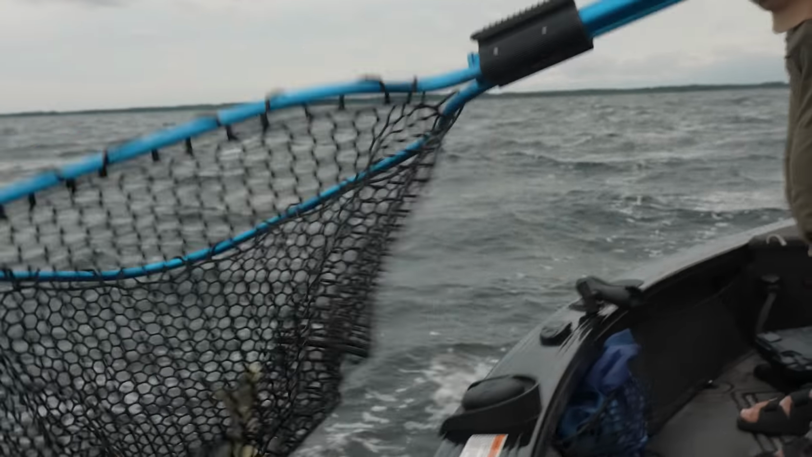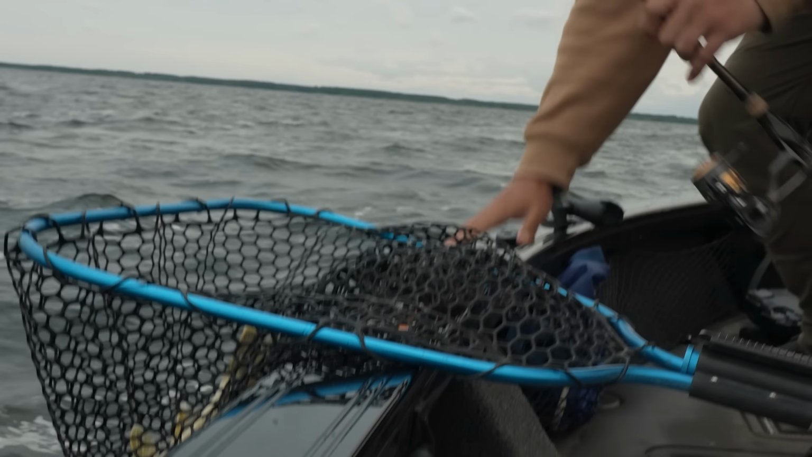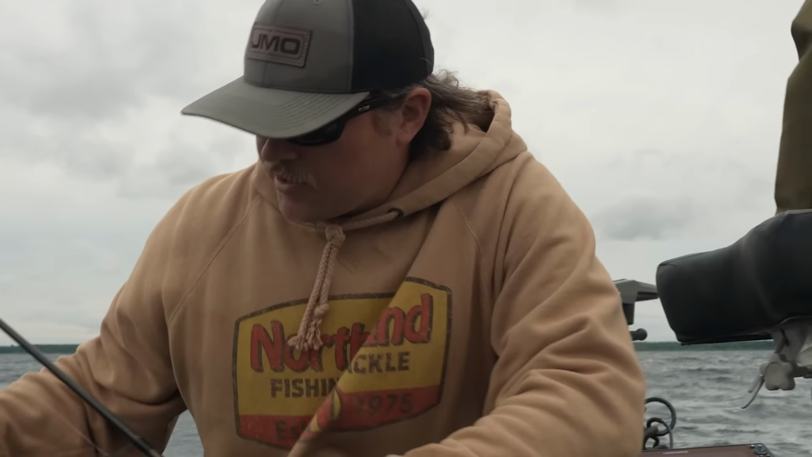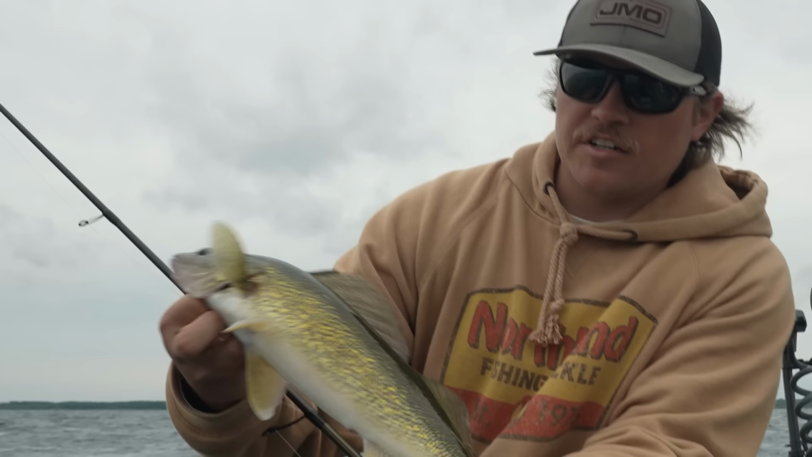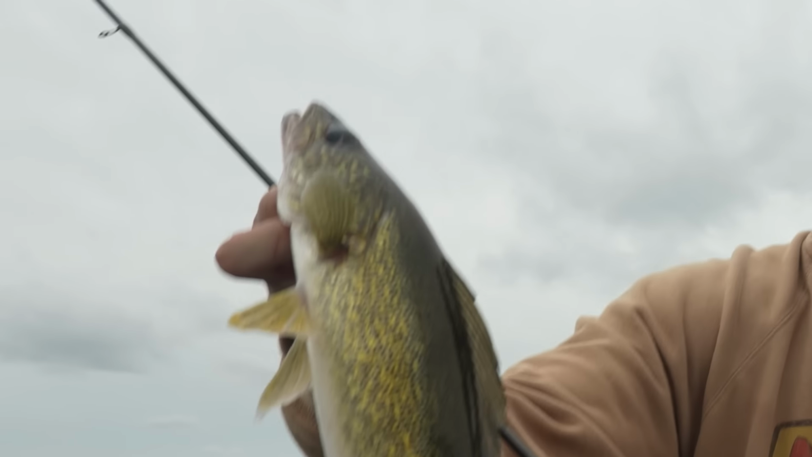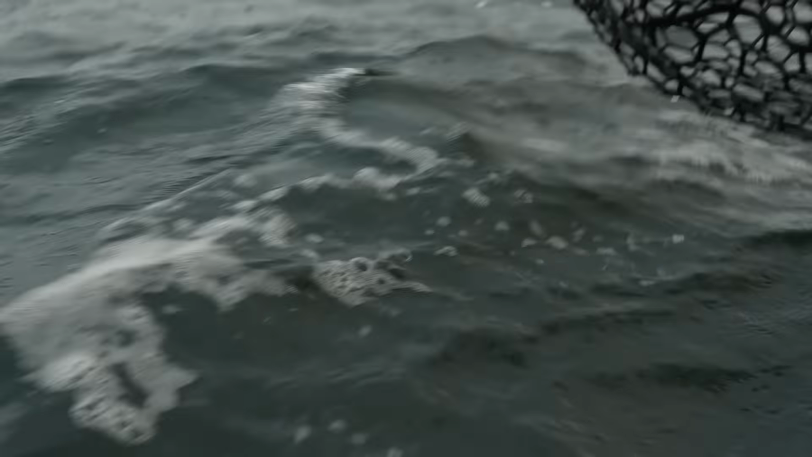Oh, that's a lucky fish. Getting the pardon today. That'd be a perfect fish for the live well. You know what, Charlie? There we go. We found a little pot of fish there in front of the boat and picked the leech right off the bottom, gave it a little pop. That would have been a perfect one to bring home.